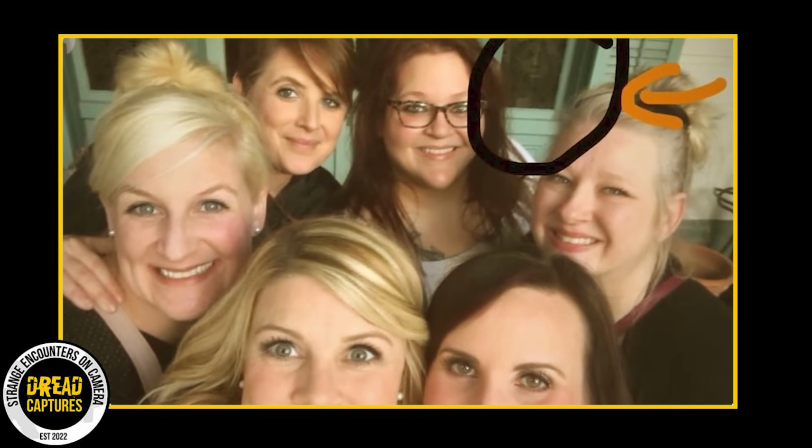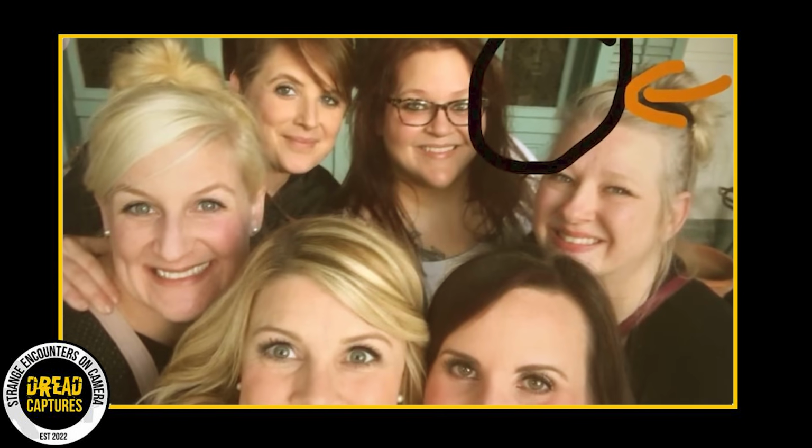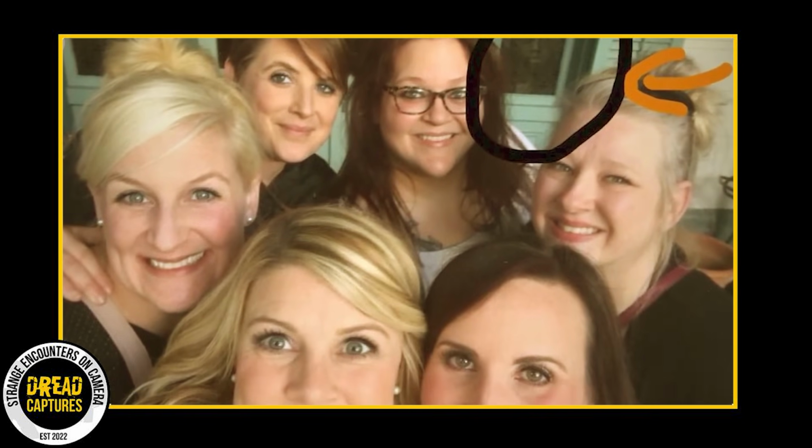Unbeknownst to them at the time, they had captured something or someone in one of their group photos that looked out of place. The owner of the bed and breakfast later shared this mysterious photo on their Facebook page. In the background of the picture, you can see a girl who seems to be peering in the window.